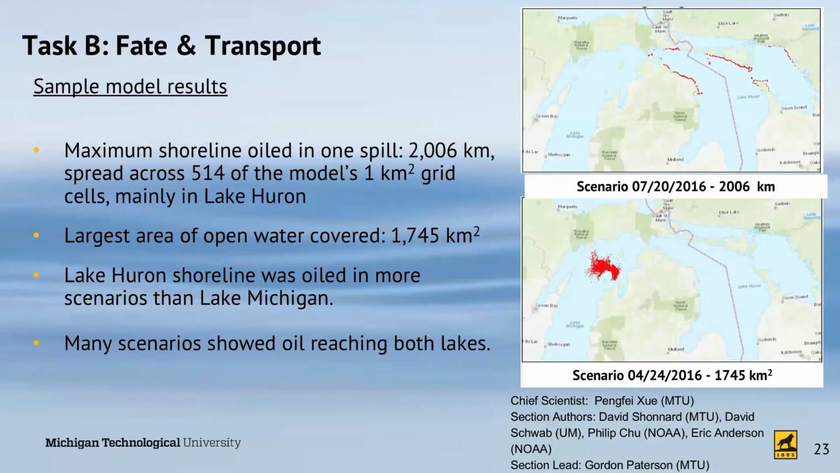Lake Huron shoreline was oiled in more scenarios than Lake Michigan, which shows the persistence of our primarily westerly flow of winds in this area, driving flows from the straits into Lake Huron. And many scenarios showed oil reaching both lakes as the two lakes oscillate back and forth, connected at the straits.